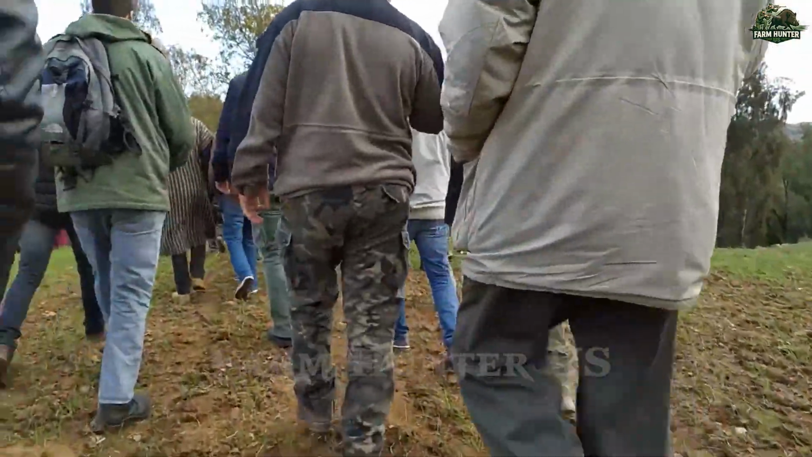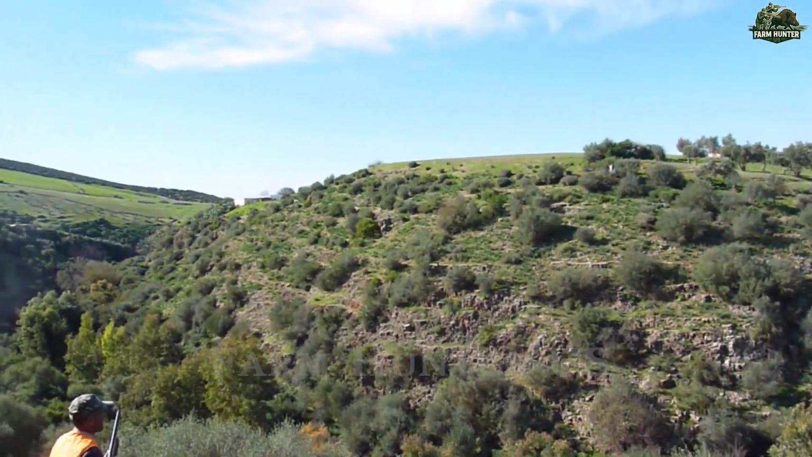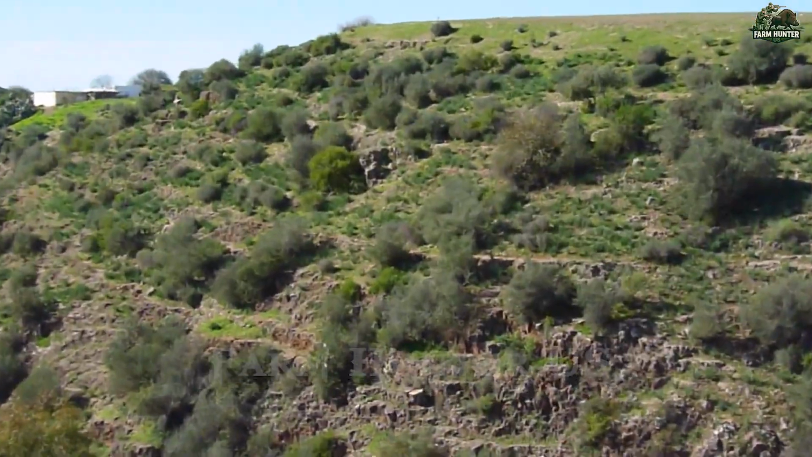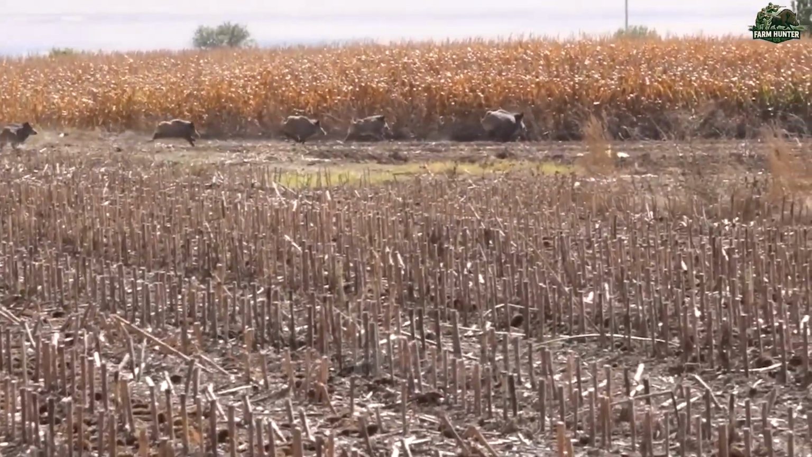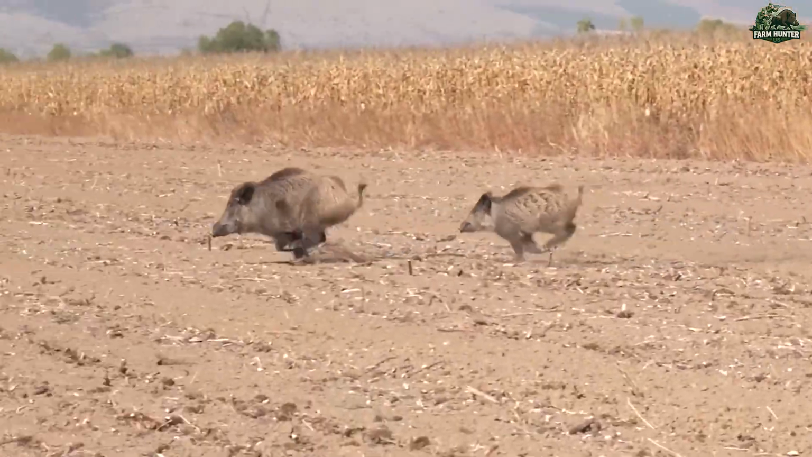As soon as we reached the rendezvous point nestled along the rocky ridges of the region, our eyes locked on the horizon, no time wasted. Through the scopes, a large herd of wild boars emerged in the distance, their hulking forms shifting through the undergrowth like a black tide.